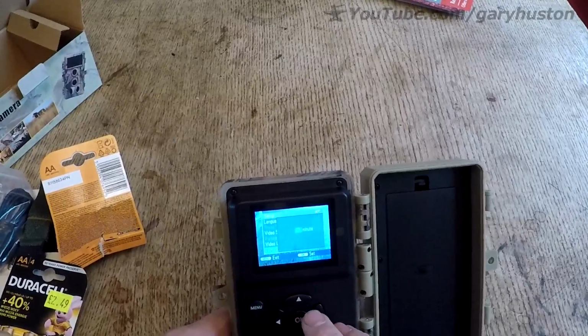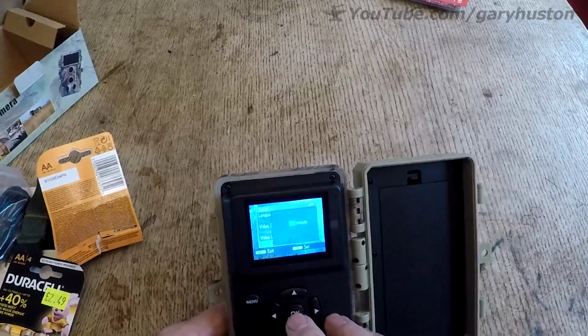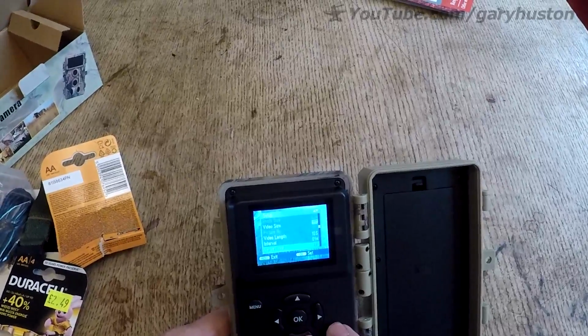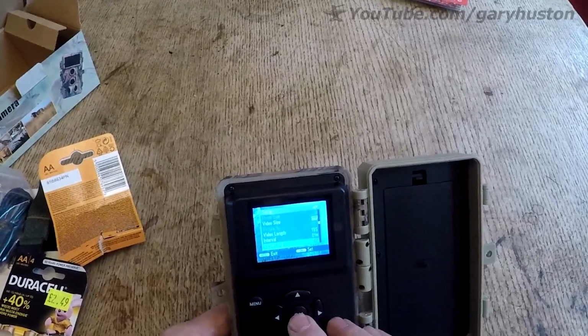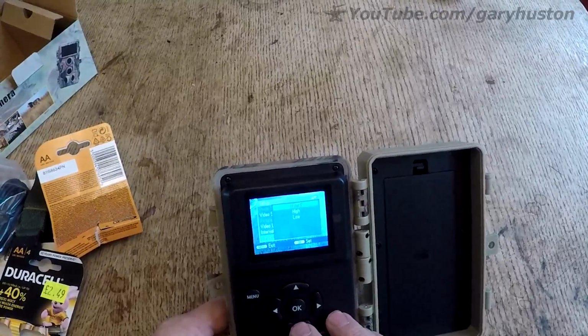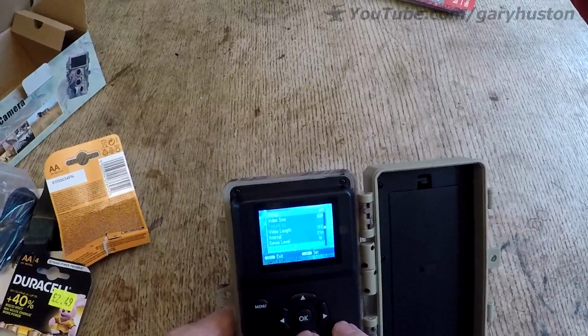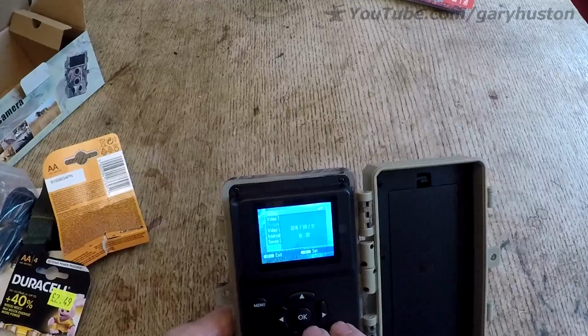Then you go down to sense level: normal, medium and high. I'm going to set it on normal just for now until we get going.